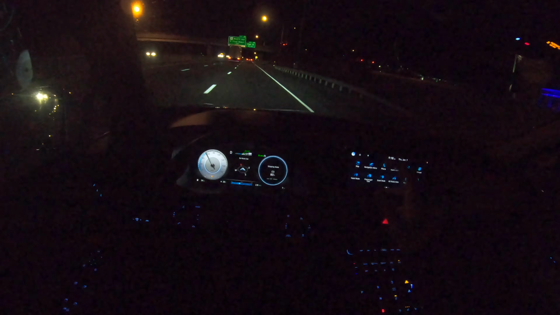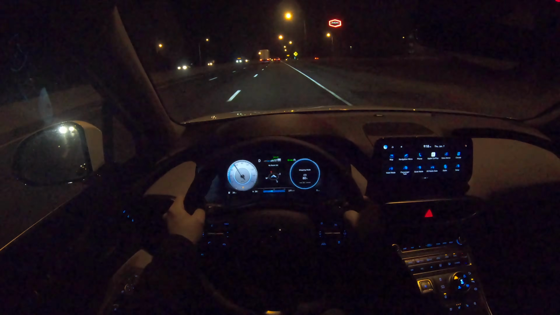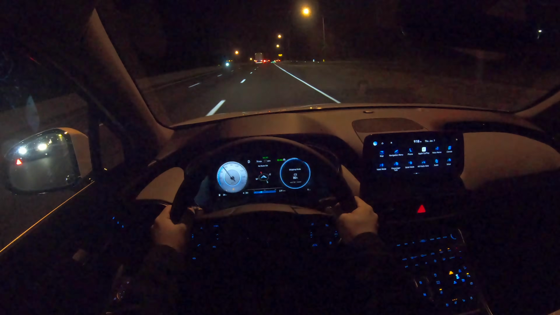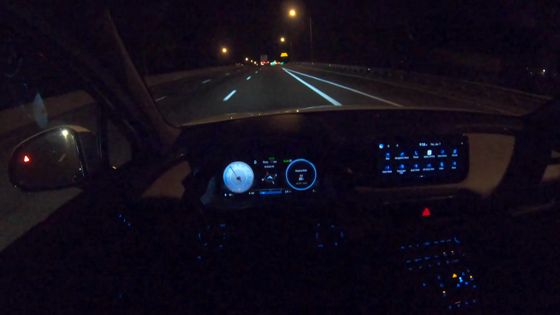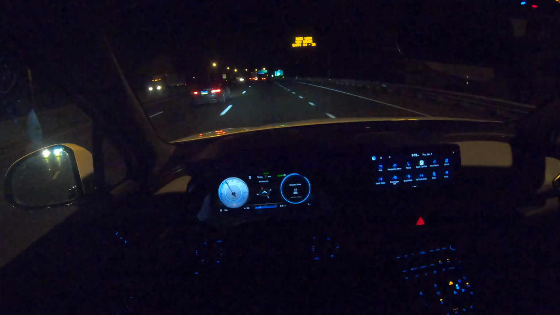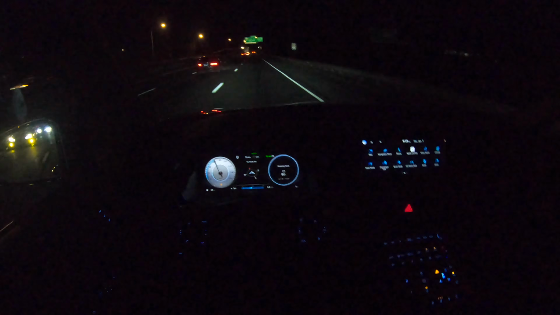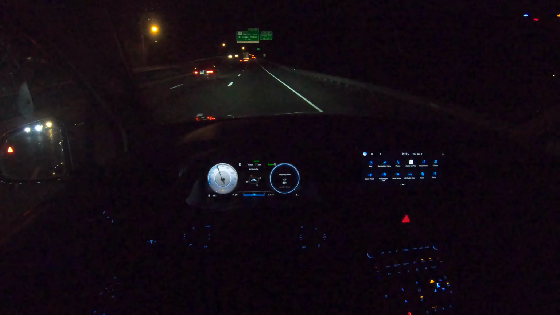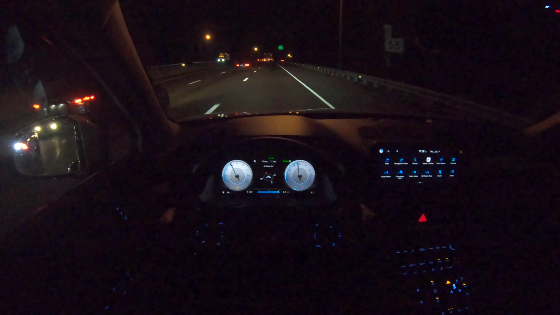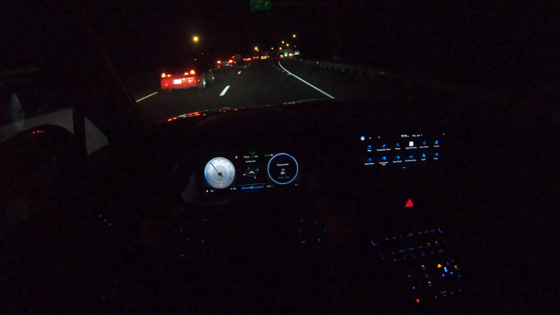Beautiful SUV. But anyways guys, under the hood there's going to be a 2.5 turbocharged 4-cylinder engine that is connected to an 8-speed automatic transmission. It's a dual clutch, so basically it's a DCT, and it's Hyundai's new dual wet clutch transmission that they're using on the new Veloster N, and that transmission is very nice and responsive. You downshift and this SUV just downshifts. There's no delay or anything like that.